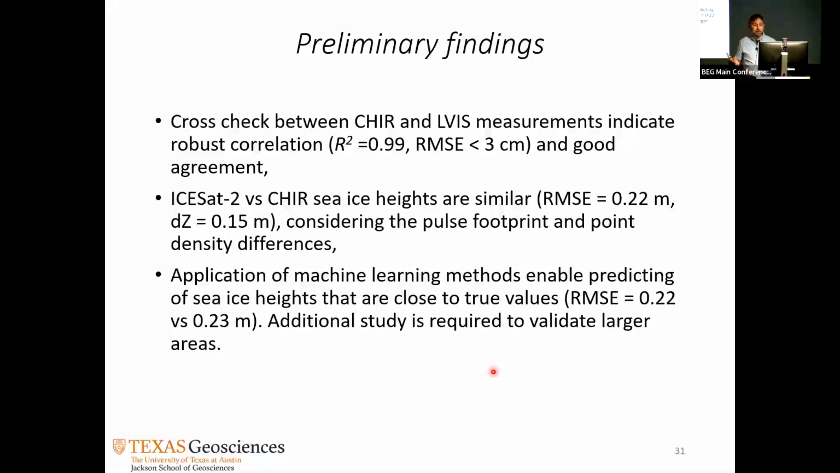And like I said, the challenge is that we have to understand we are trying to correlate heights on a very varying surface, and the pulse footprint and the point density are really high. So we cannot really expect, and we should not expect, perfection in this. Also, the application of machine learning methods so far is looking very promising. The test results give us the values that we need, but we will do additional studies on that.